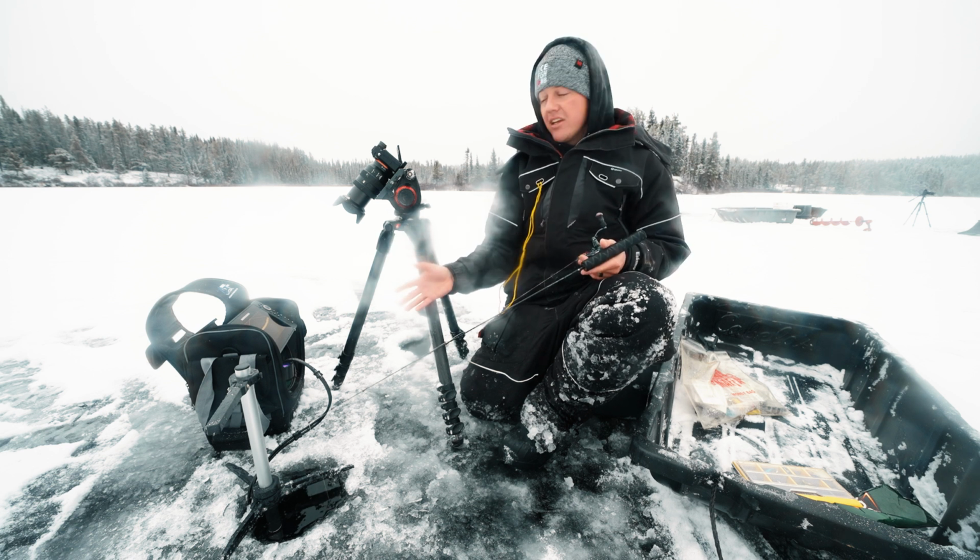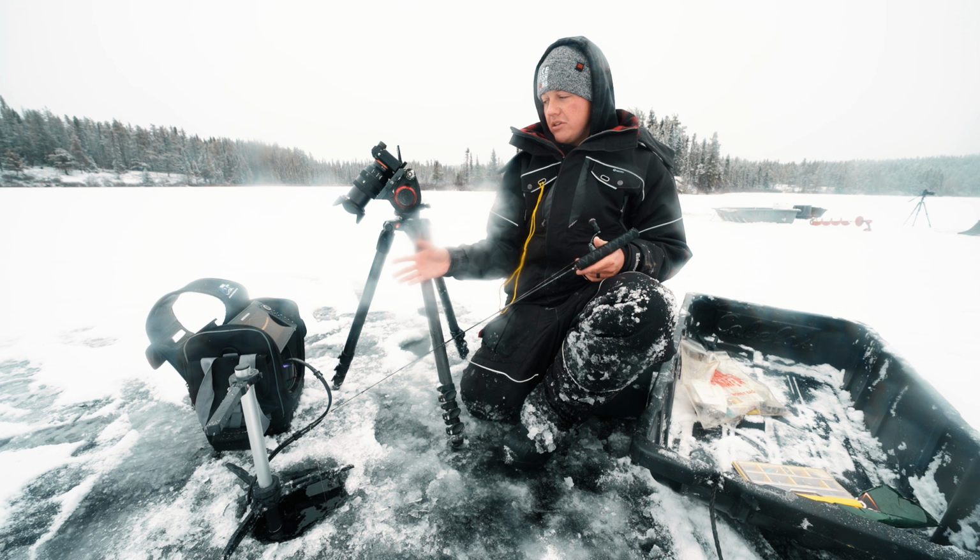Basically any of these units, you're looking at around $2,000 for the unit and then $2,000 for the transducer. I'm sure the price will drop as there's more competition, as all technology does.